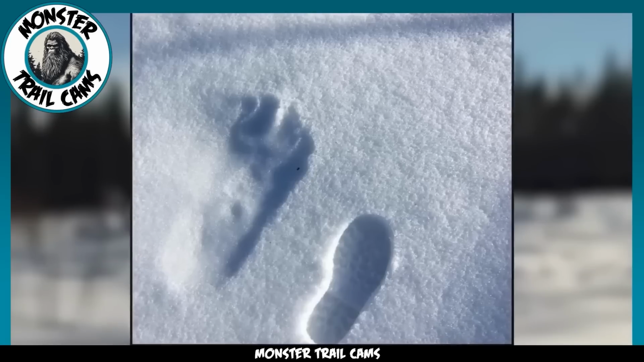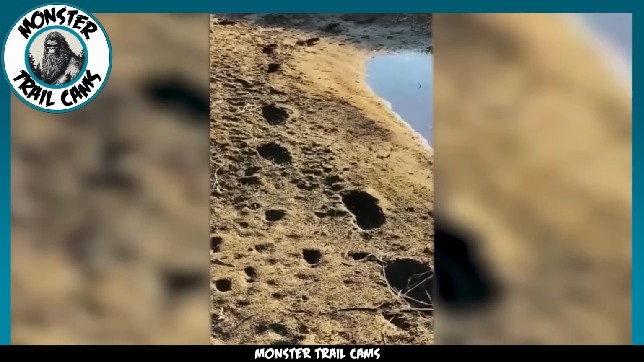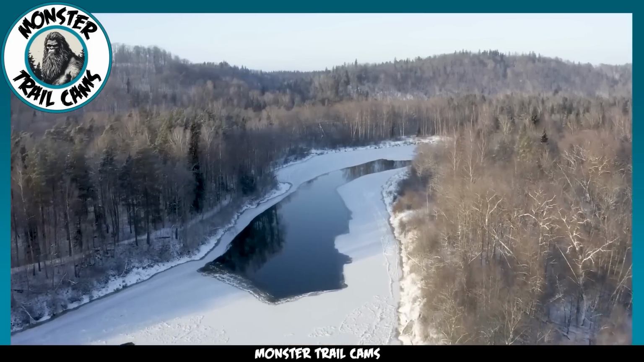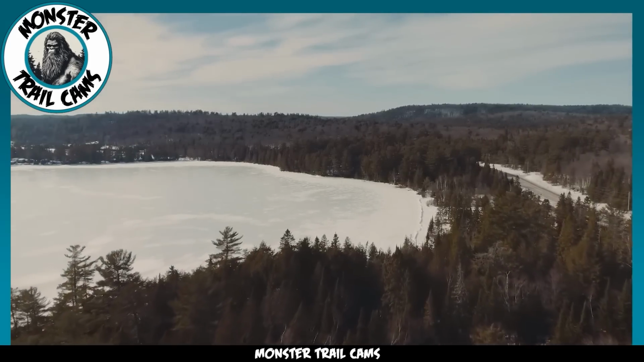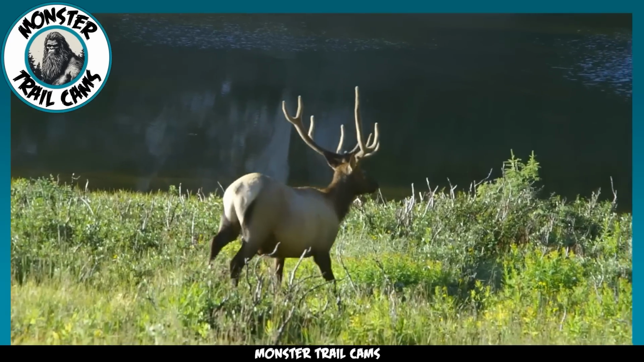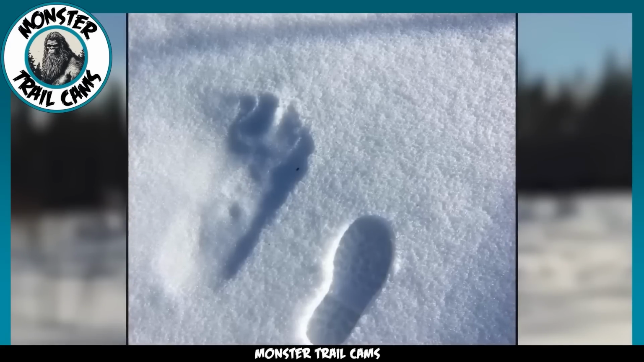This intriguing footage showcases a collection of images capturing what appears to be tracks left behind by a colossal bipedal primate hailing from the northern region of Alberta, Canada. Now, up in those Canadian Rockies, the locals are accustomed to encountering formidable creatures like grizzly bears, wolves, and majestic moose. However, these tracks deviate from the usual suspects prowling the area.